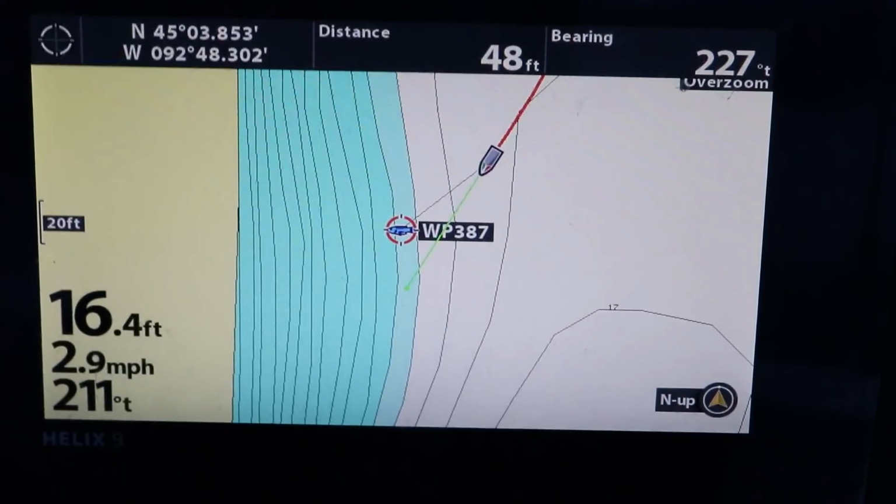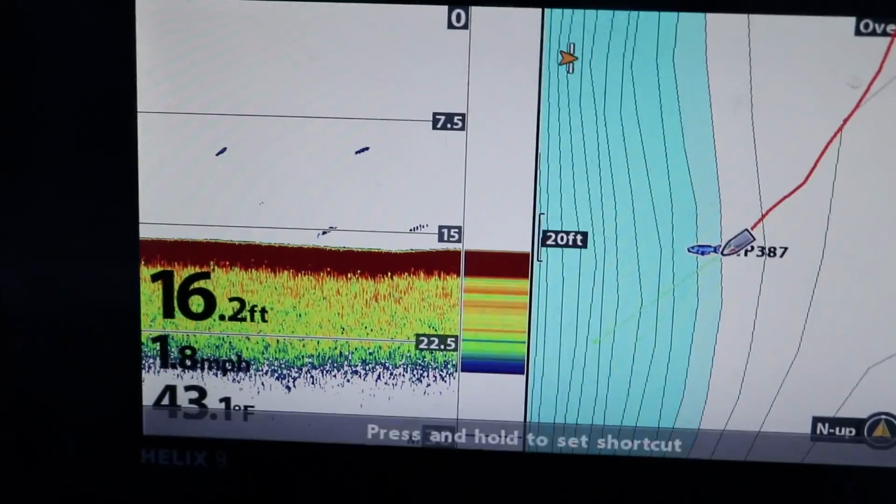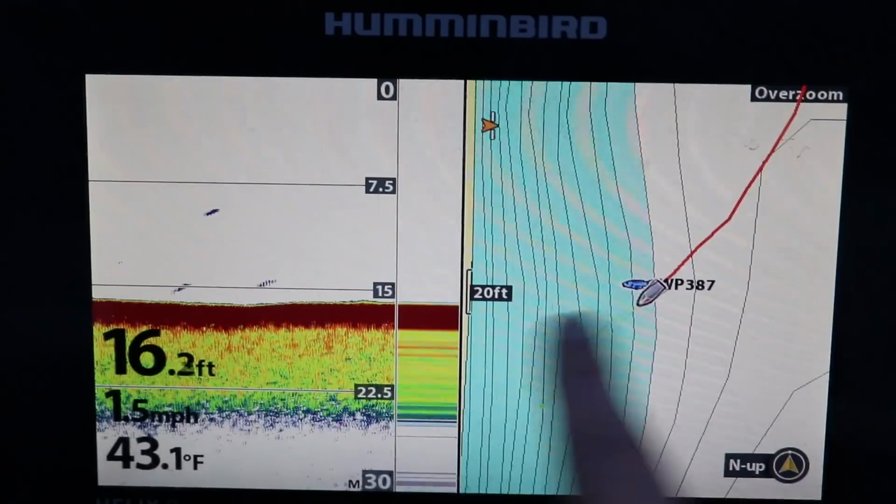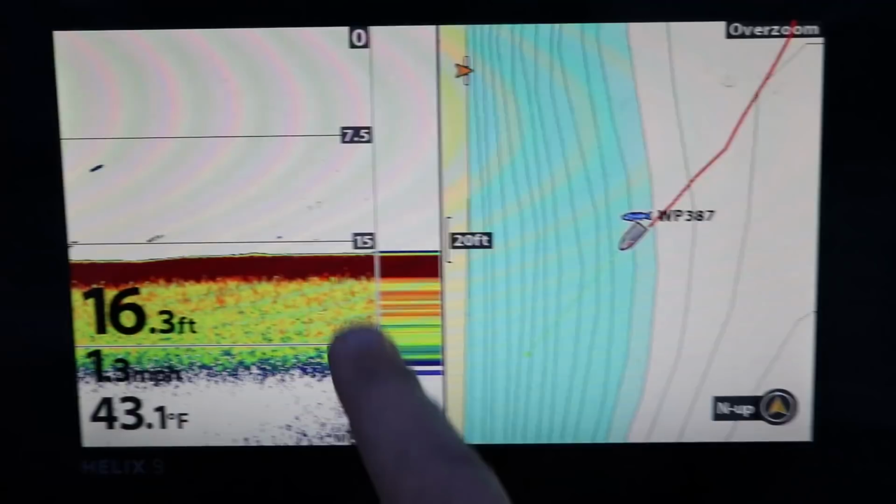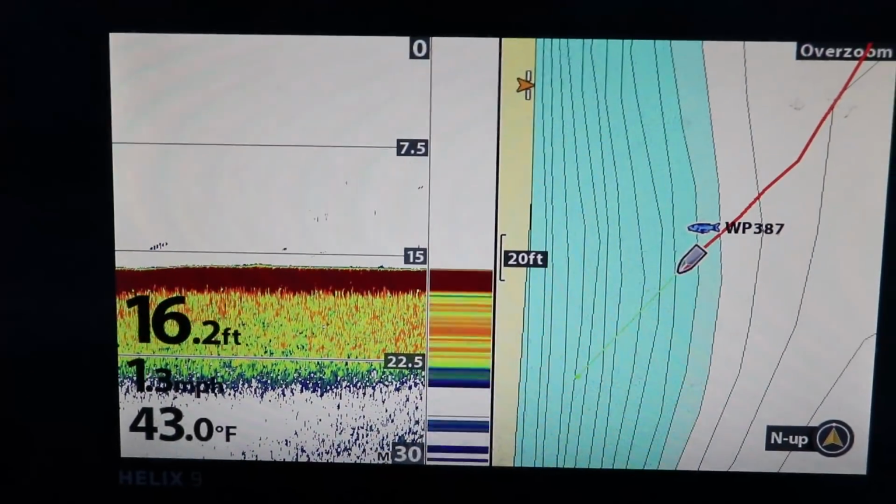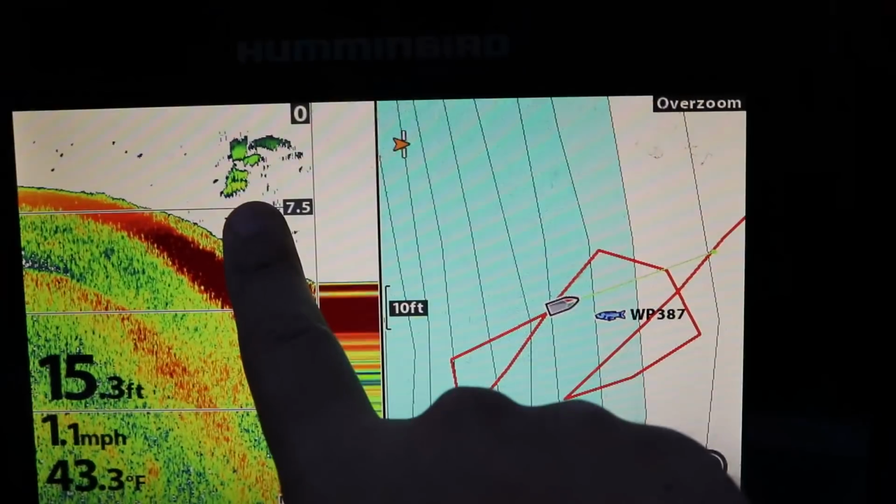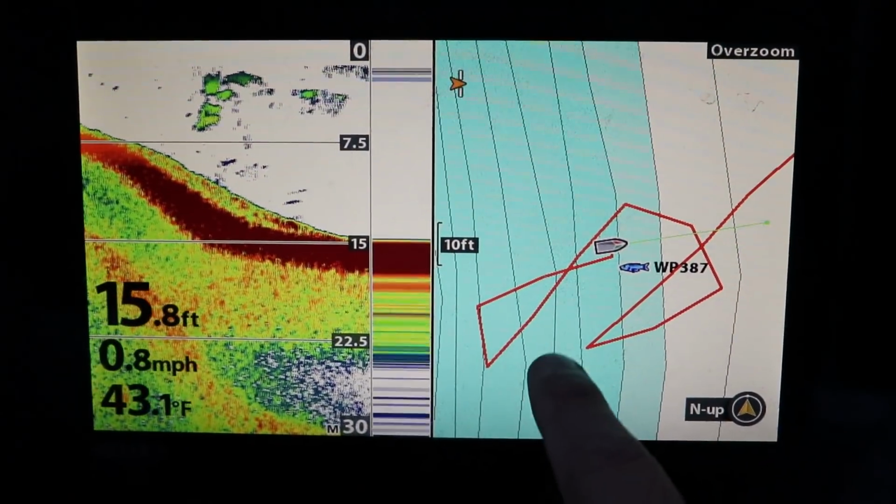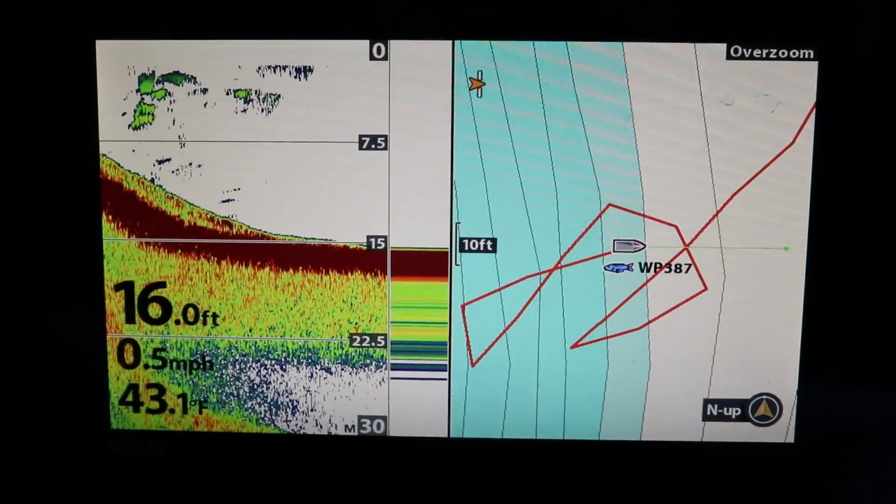And we're going to slow down. This is a lot closer to the edge than I thought. I have my screens already set, so it's a split screen and GPS. And is there fish? There's something down there. There's probably leaves or something like that. All right, so it looks like there is something right on this break. I don't know, smaller bait fish or something. I might throw a rod down, but it's kind of hard to get right on top of.